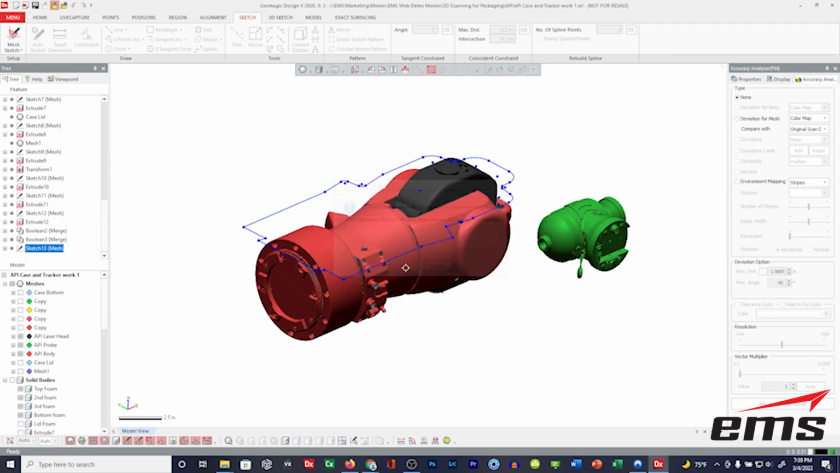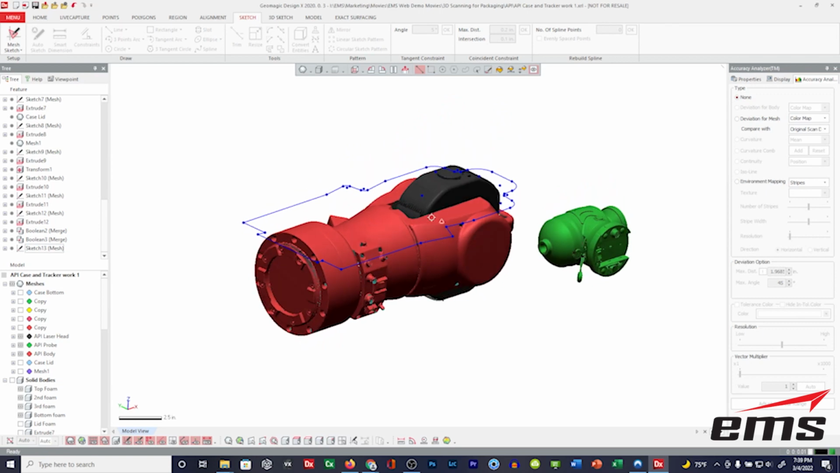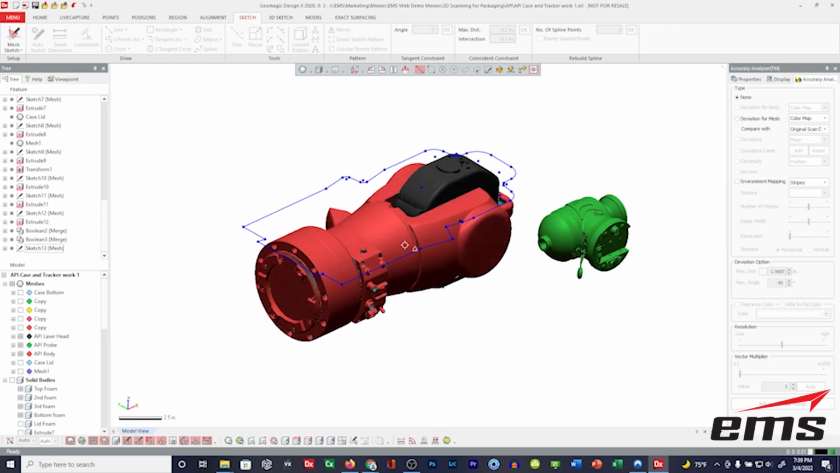So we'll call this tracker body. I'll overwrite the old one. And there's our first profile. So that's all it would take to create that cutout. And that'll work on a lot of stuff, especially if you're just doing simple cuts. So we could do the same thing for the probe body here as well.